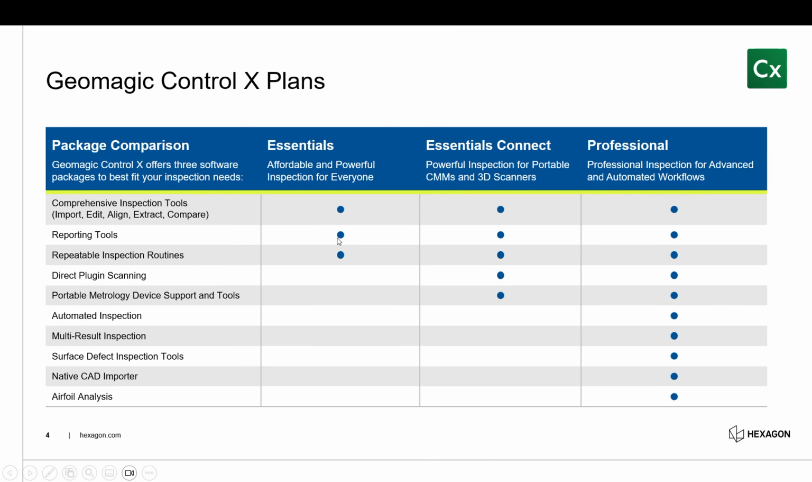Now, this has all of the tools that are involved in the Essentials. So, import, align, create an inspection report, and create an inspection template. But you also now get the ability to scan directly into Control X with our Direct Scanner plugins for handheld scanners, and also the portable metrology devices, so for arms and things like that.